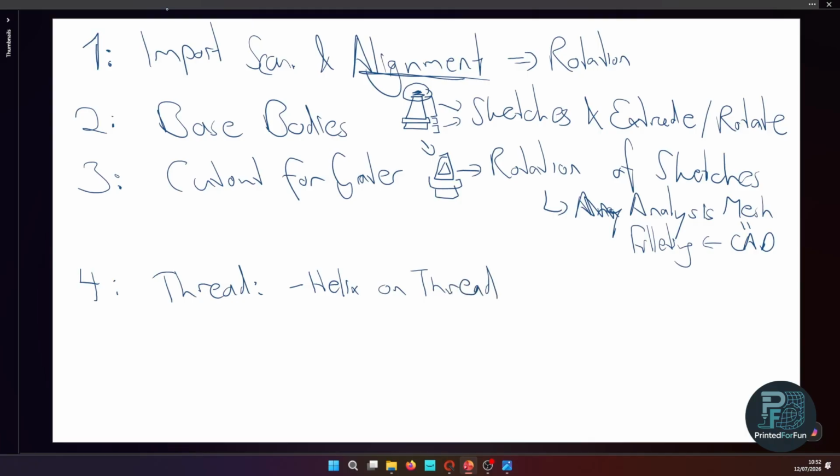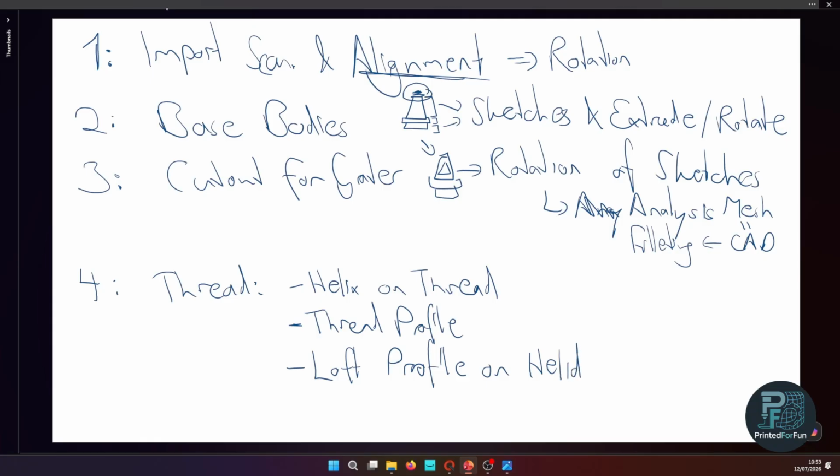Then we create a thread profile, and then we can loft the profile along the helix. So this is already all the important parts for the modeling. These are the four base steps, and as always, there is filleting and a bit of back and forth with analysis tooling to get a nice fit.